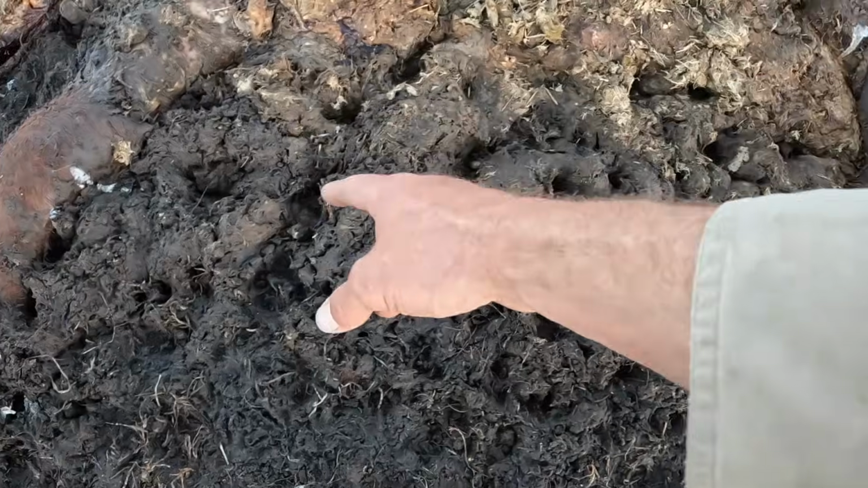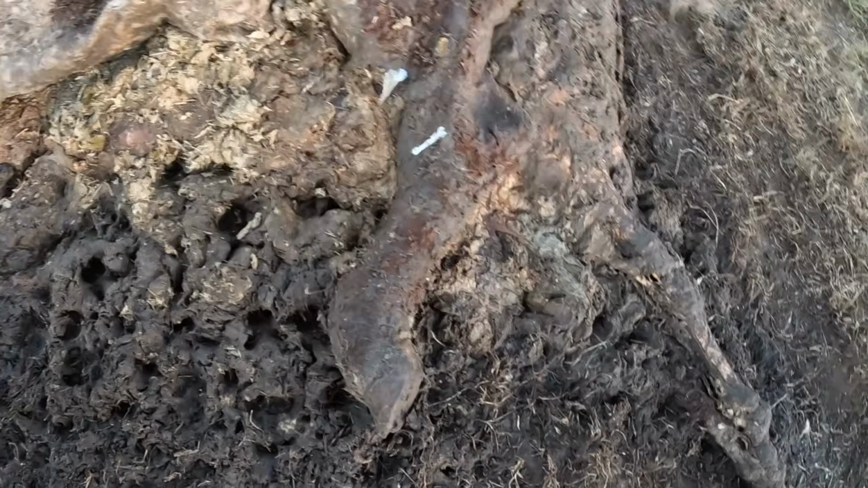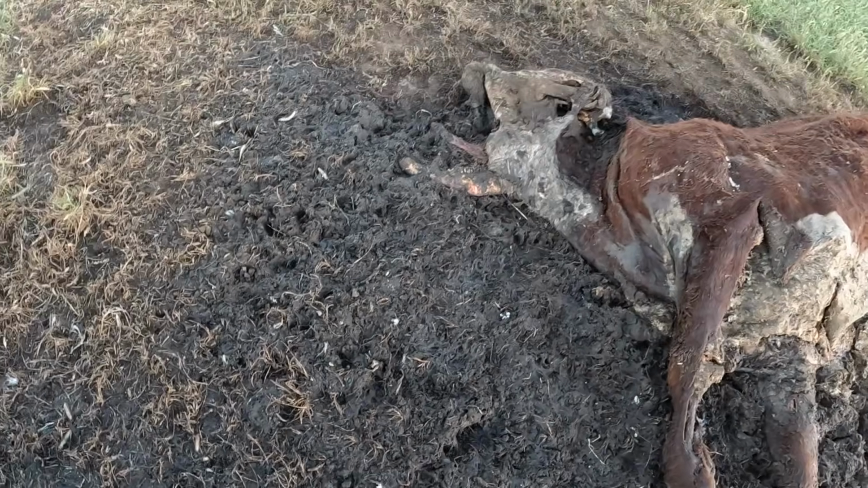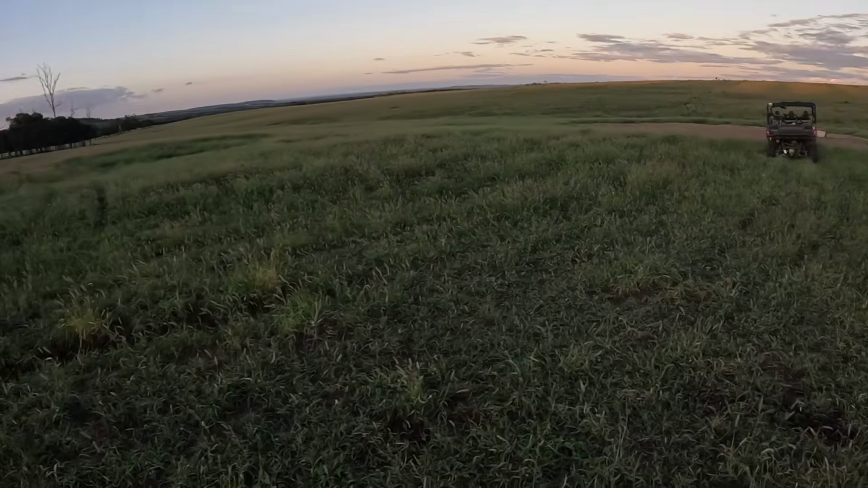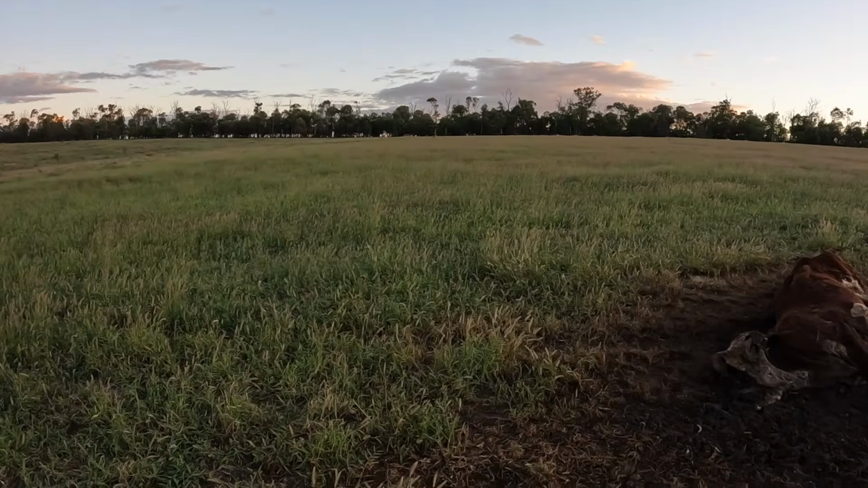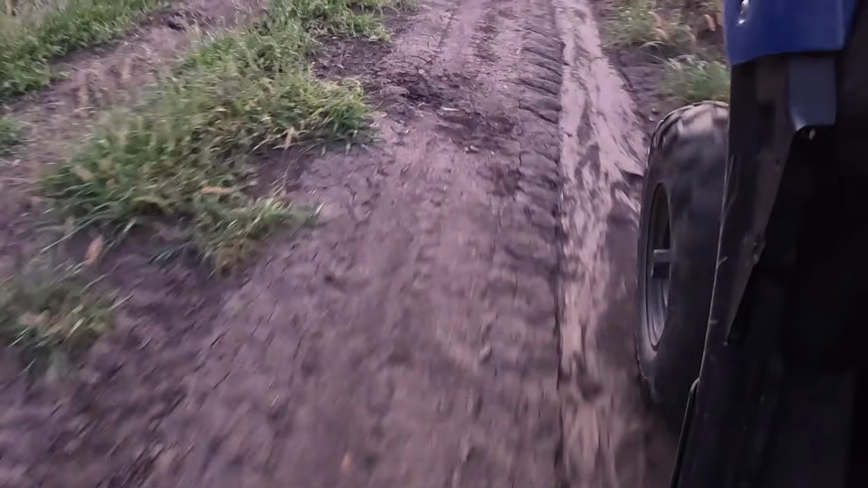Now you've got dog tracks here, but then you've got pig tracks around the outside. There'll be a few sows with a heap of little ones, and a heap more dog tracks. So I'm not sure whether this is the only dog or whether there's more around as well. So this is the only one to show up this afternoon. Just got to the track here on the scrub, and we've got dog tracks all up here. I reckon it could be from that dog that I just shot.